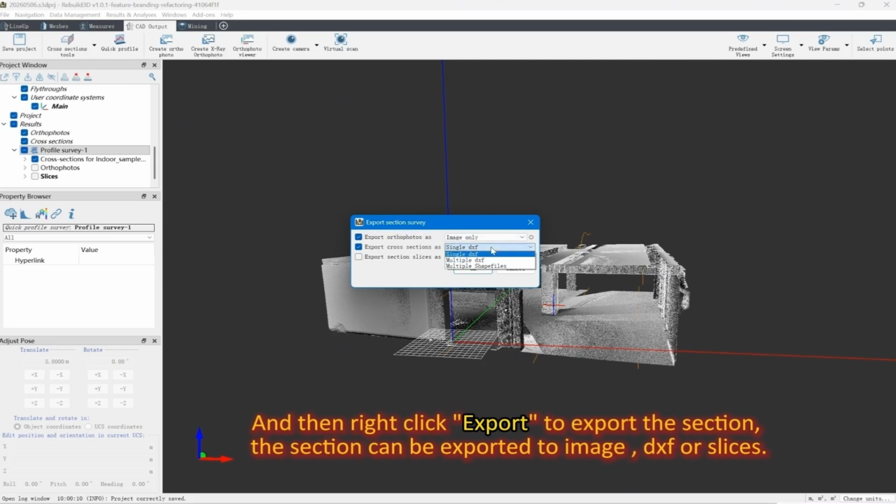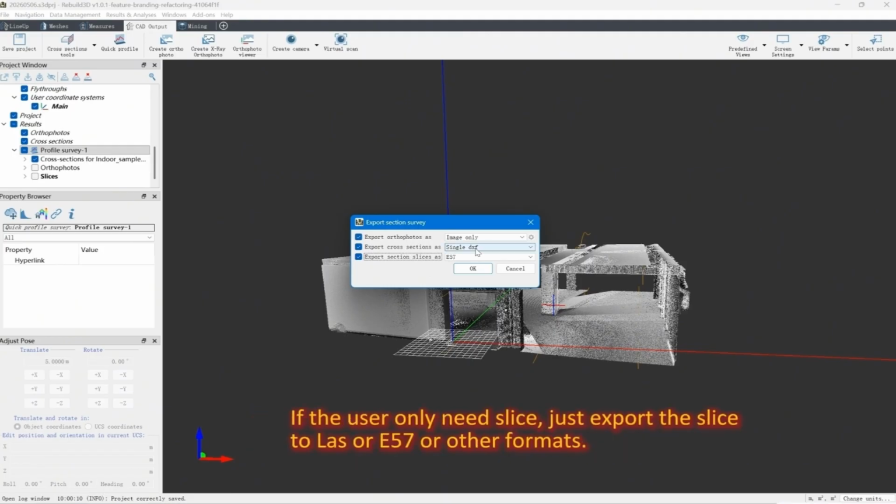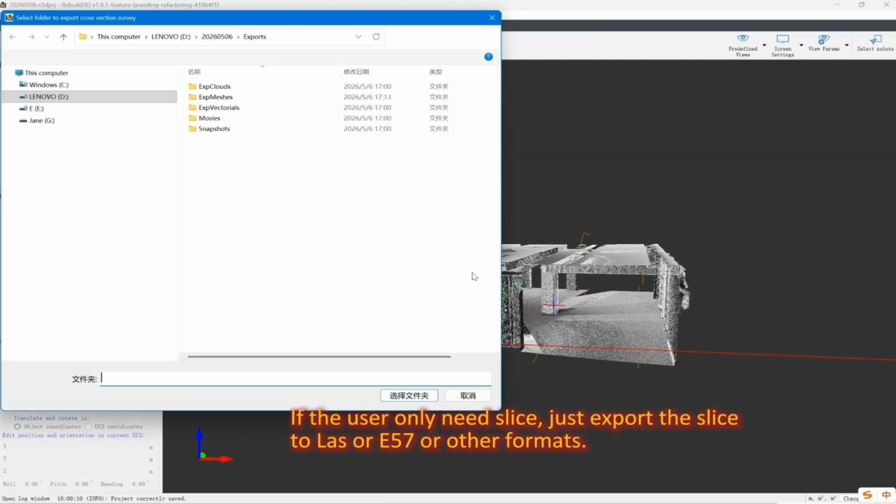And then right-click Export to export the section. The section can be exported to images, DXFs, or slices. If the user only needs slices, just export the slices to LAS, or E57, or other formats.